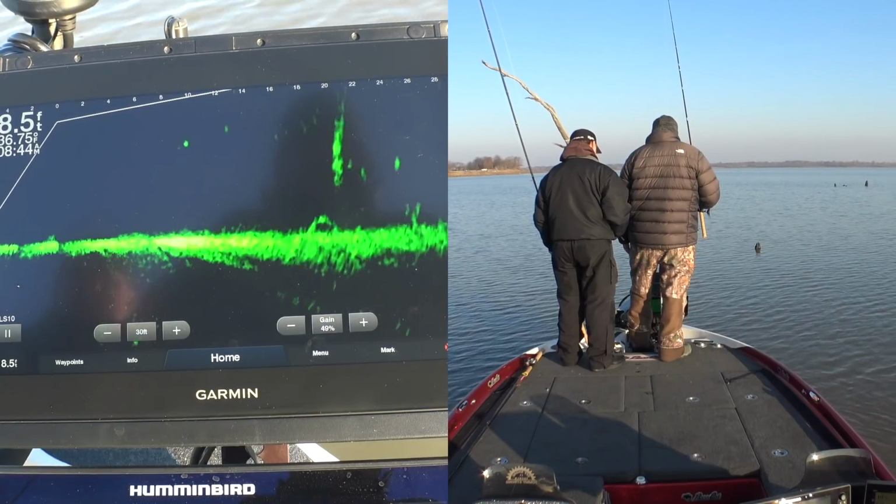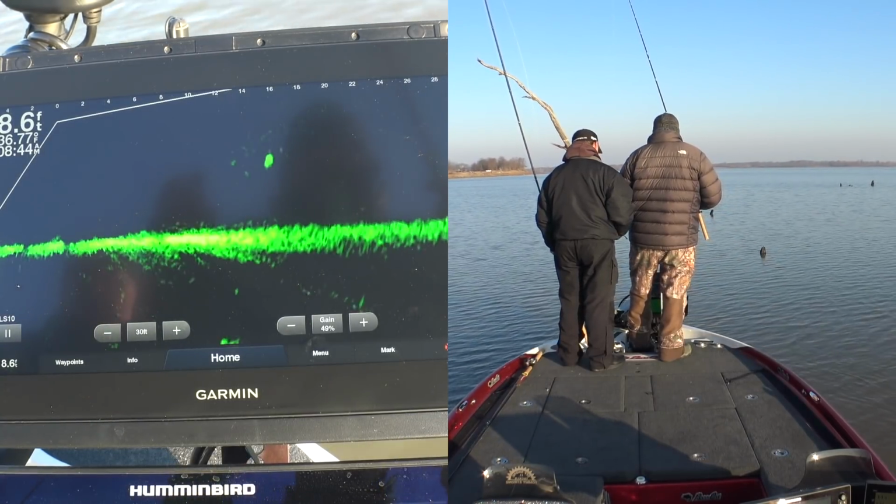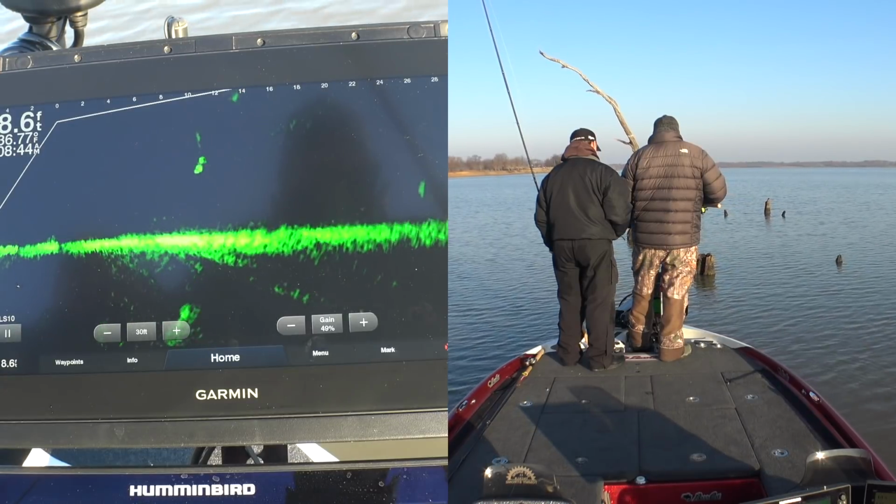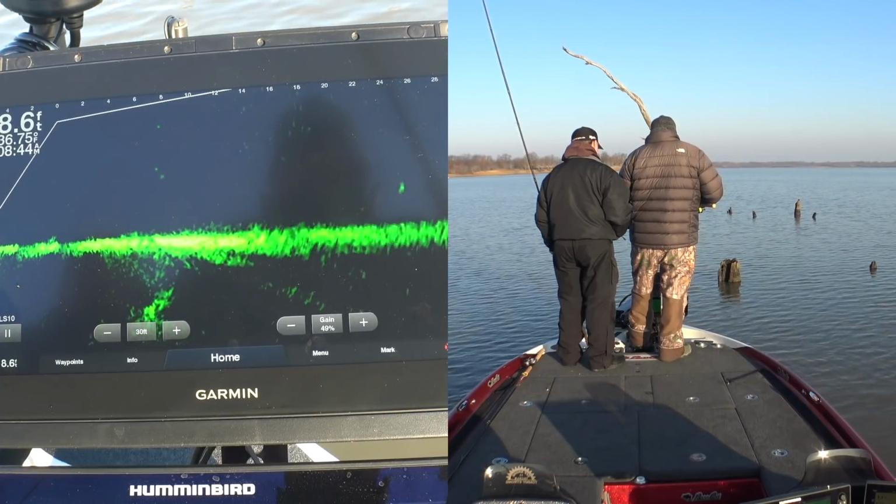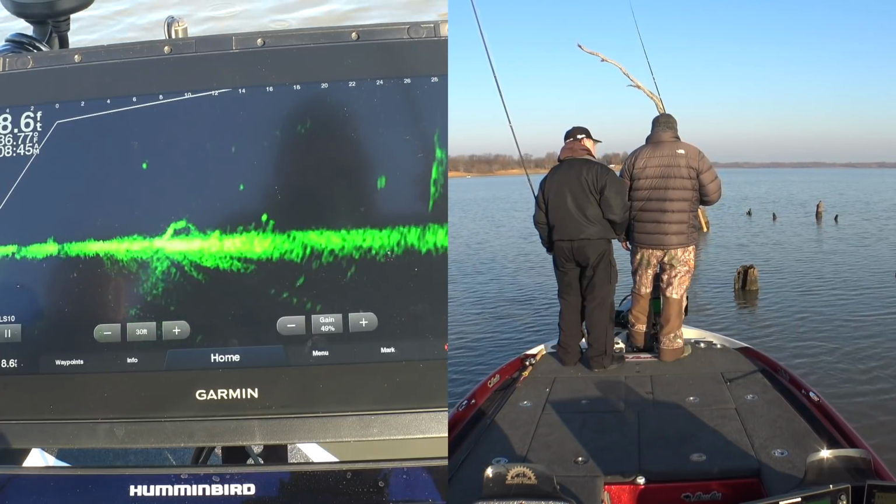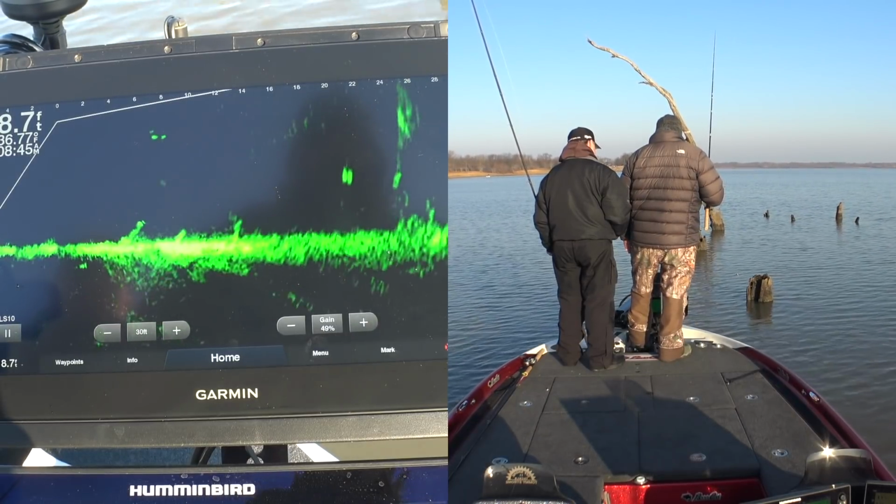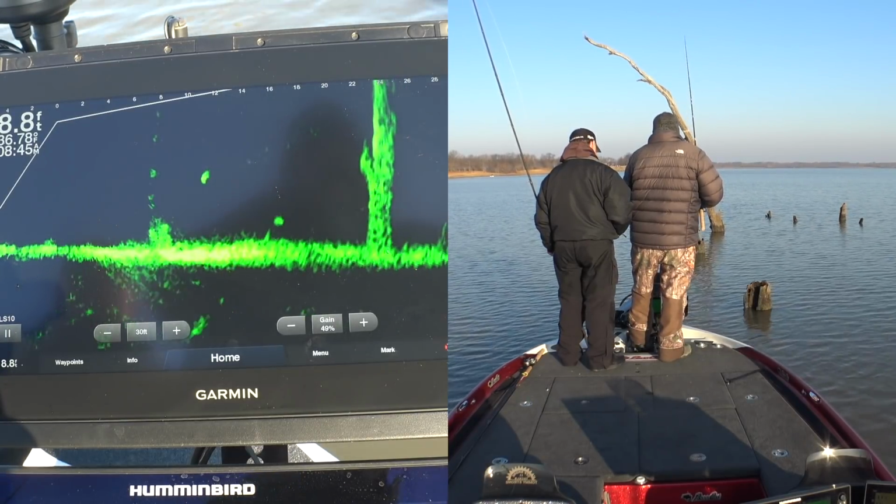Now, we're here in mid-December, late December. Water temperature 36 degrees on this graph. We're in 8.6 feet of water. A lot of people think wintertime, all those fish go deep. You got to be fishing deep water. But that's lake dependent, I guess. It is lake dependent. And on this lake, Truman Lake, will you typically find these fish in that 8 to 10 feet of water year round? Yeah, some years are even different than others.